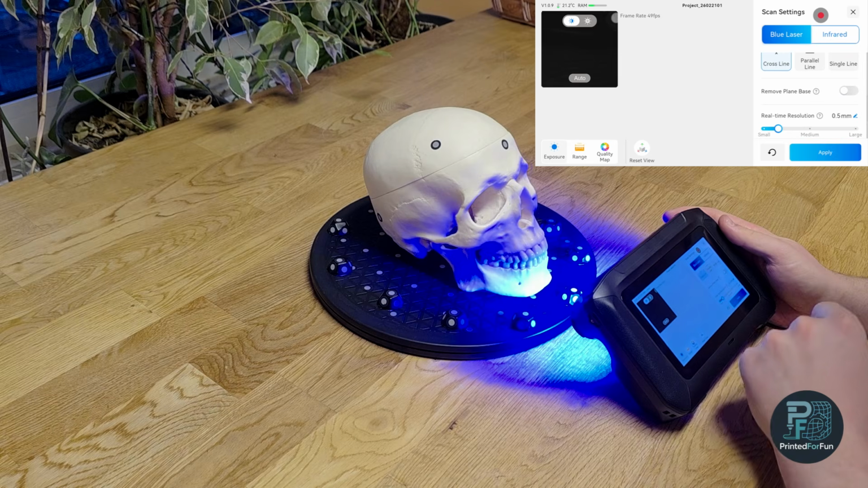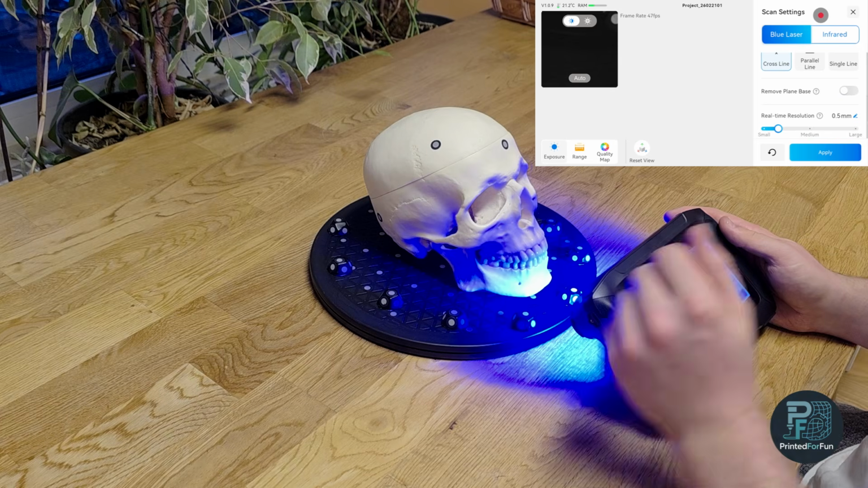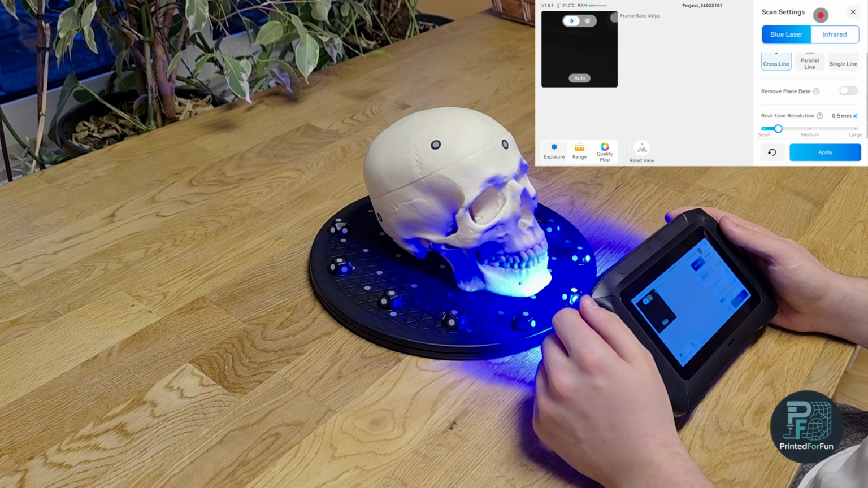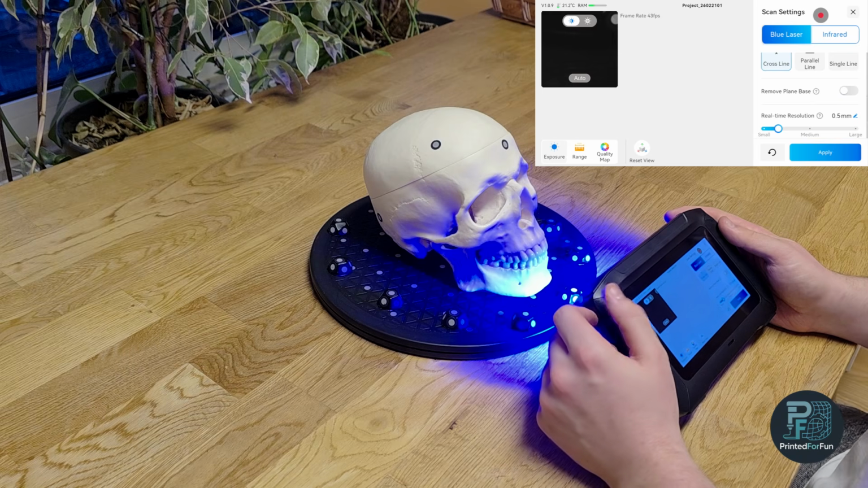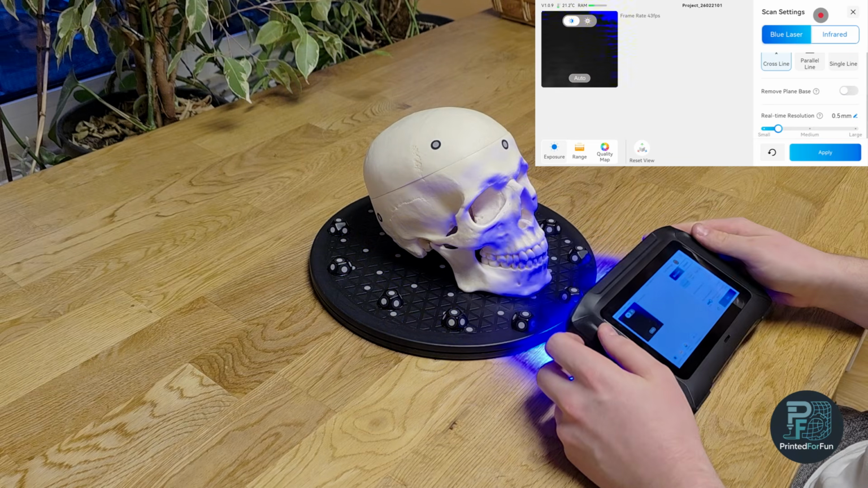For this test, I won't remove the base plane, and I will leave the resolution at 0.5 millimeters, because this makes the scan process a bit faster. My main interest is the post-processing speed, and I would say 0.5 millimeters is one of the most common resolutions I settled at for a bit larger parts.